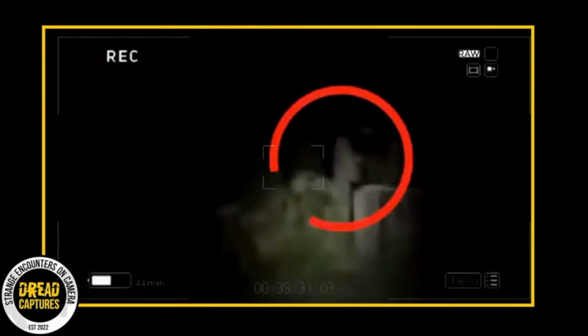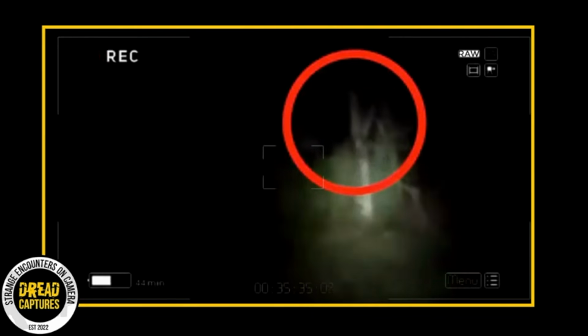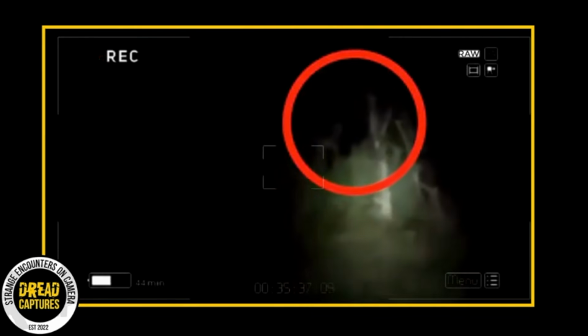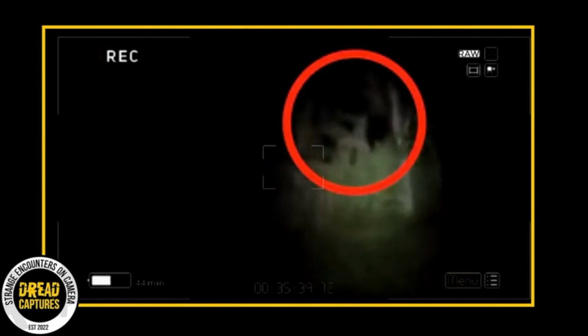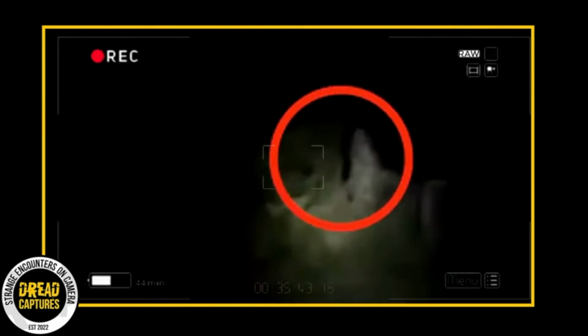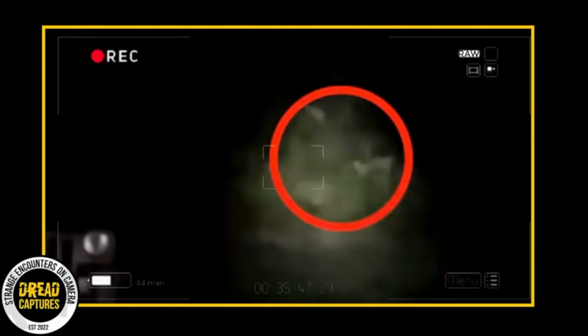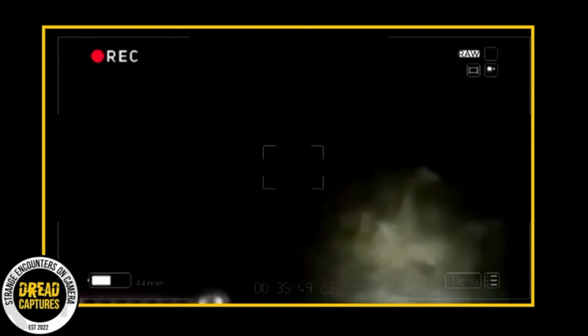And bam, 3 shots ring out. But what the... I told y'all there was something out here. Holy... Shoot that motherfucker, dude. Hit that motherfucker. Dude, I think you missed it.